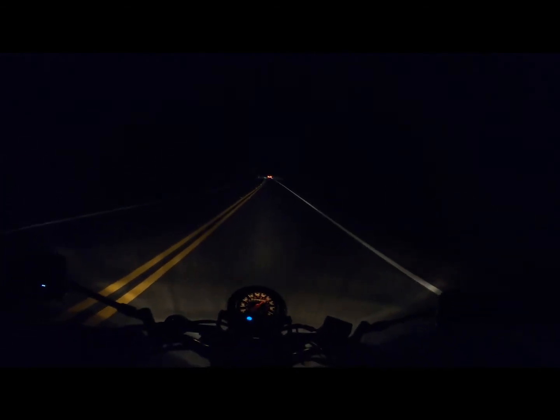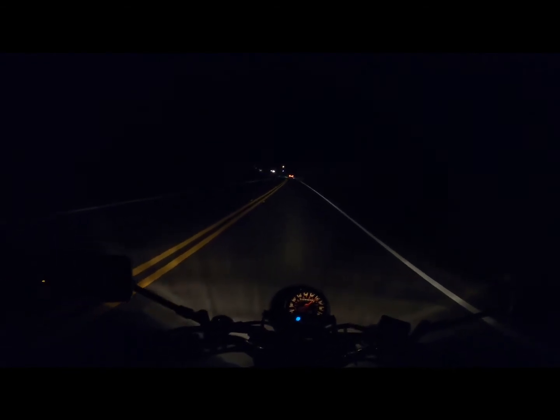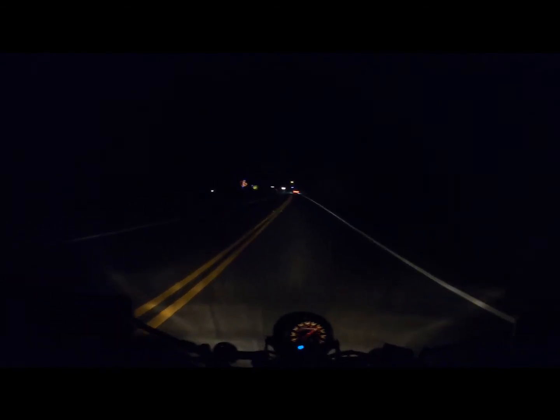This bike is actually just so fun. I love this thing. I'm going to enjoy it for a good minute until it dies. I really hope it doesn't die. That's really cool. Oh, nice.